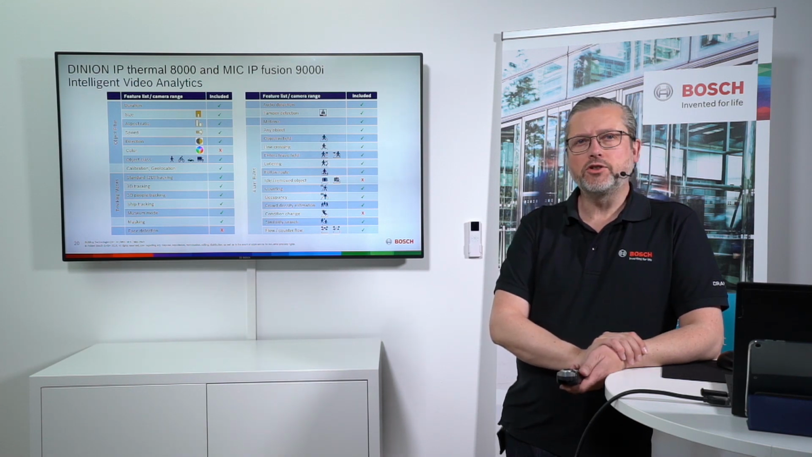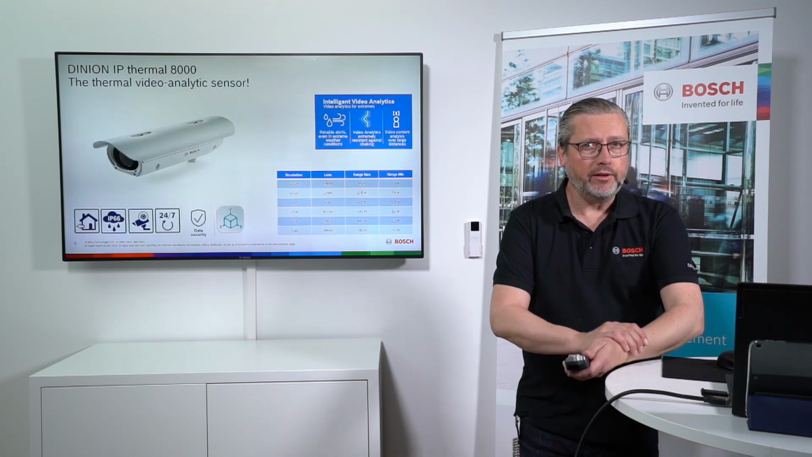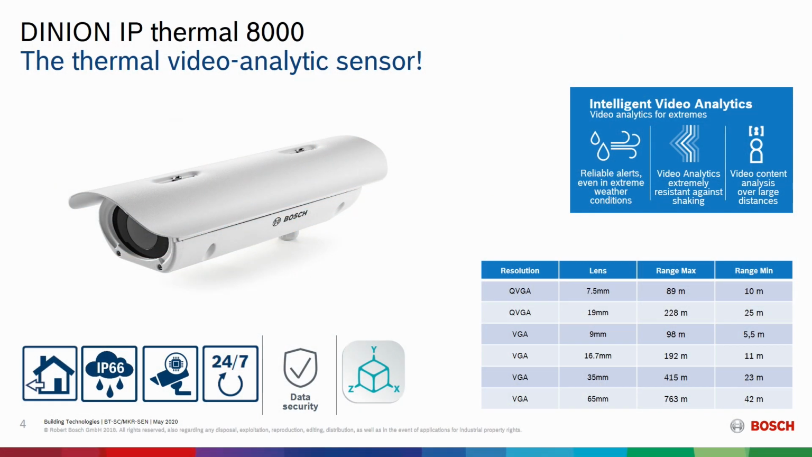I would like to start with the Danian Epithermal 8000. This slide shows a few of the things why I believe, and I'm actually fully convinced, this camera is so successful in this region. The reason is the distances on these products, how long we can do video analytics on those cameras.